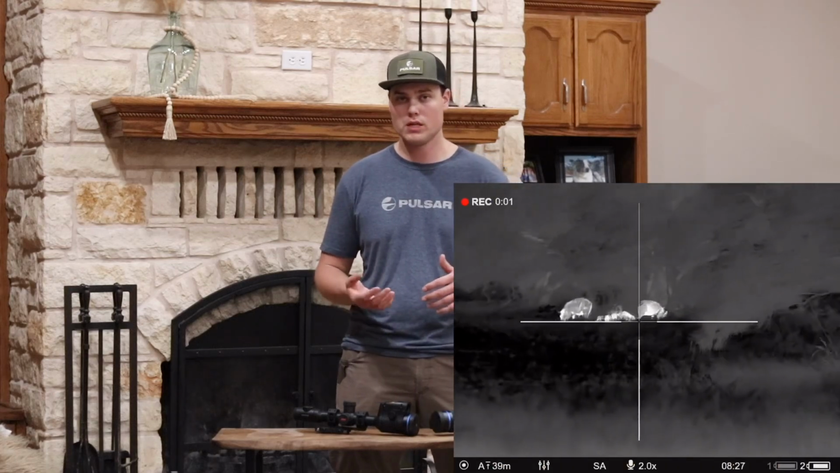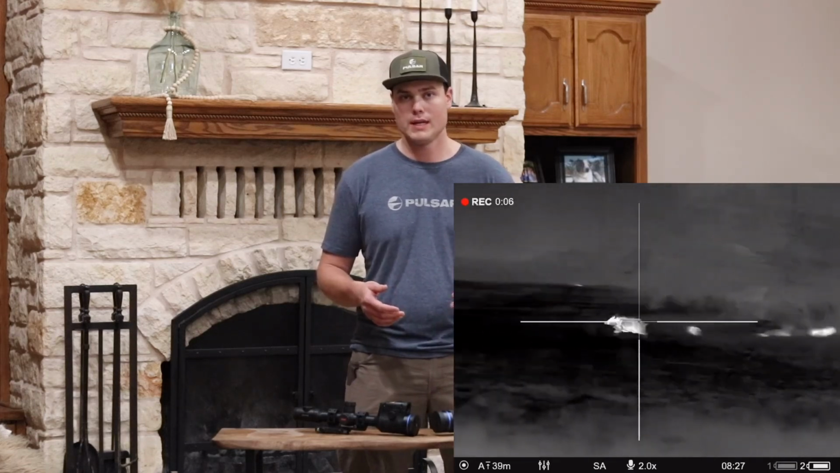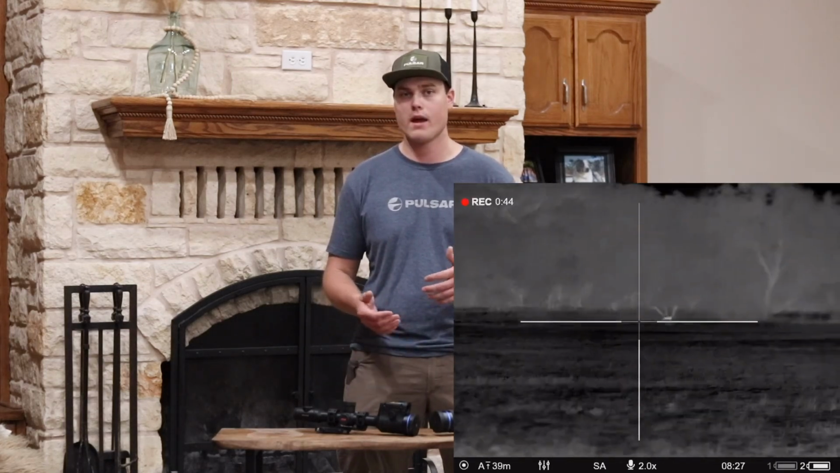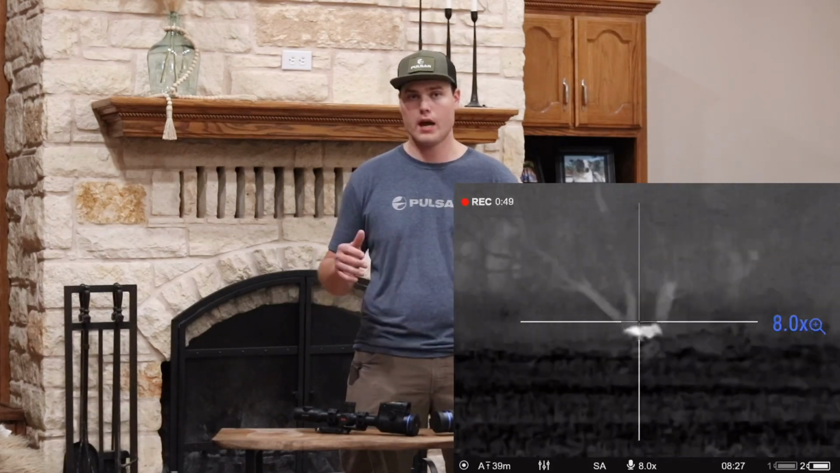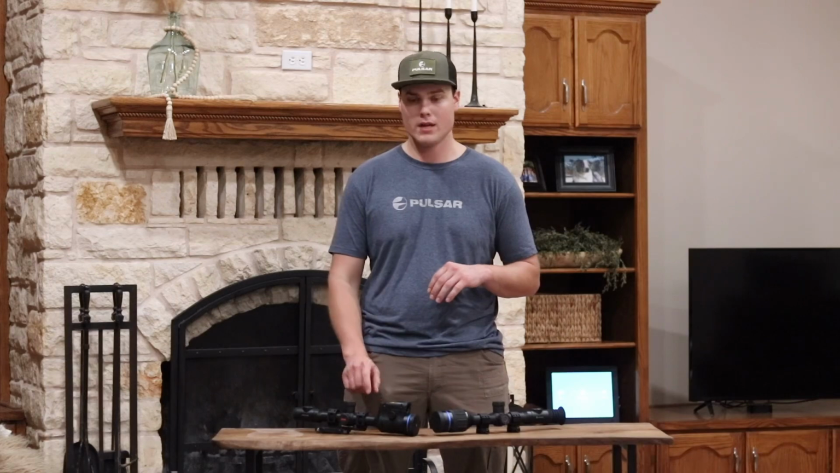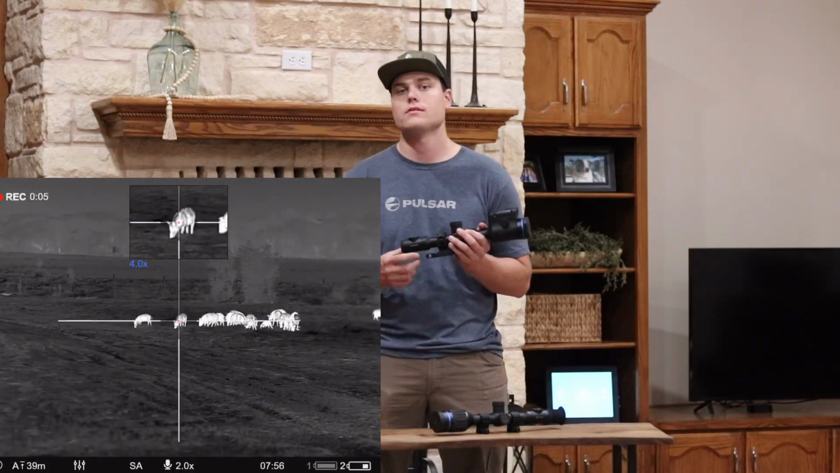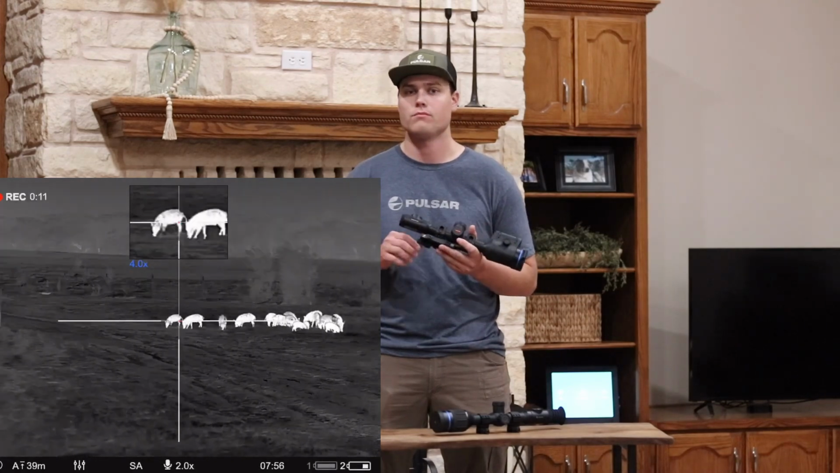Like I mentioned before, these are the Pro versions. A big thing that sets them apart from the Thermion 2 is that these have much better battery life. One complaint always on the Thermions has been that the battery life just isn't there, and that's why everyone just wasn't a huge fan. This battery life lasted us all night. It drained very little of the battery, both the battery that goes in the top of the unit, as well as the internal battery that it has already. So you're easily going to get a night of hunting out of this. You're going to have no issues.